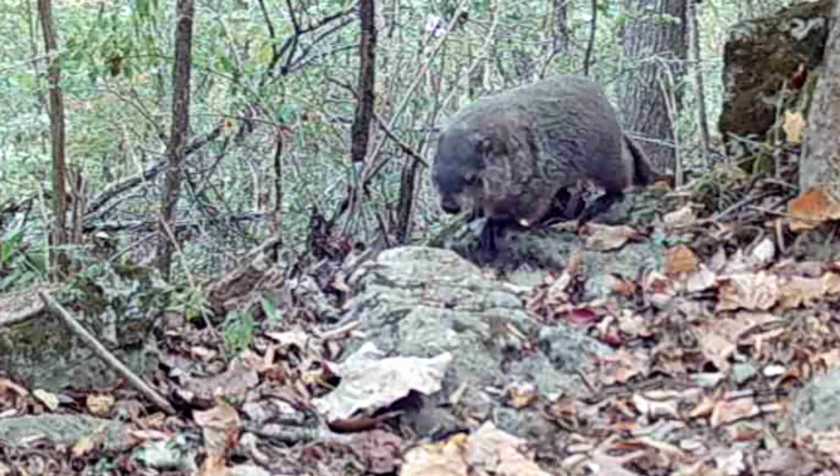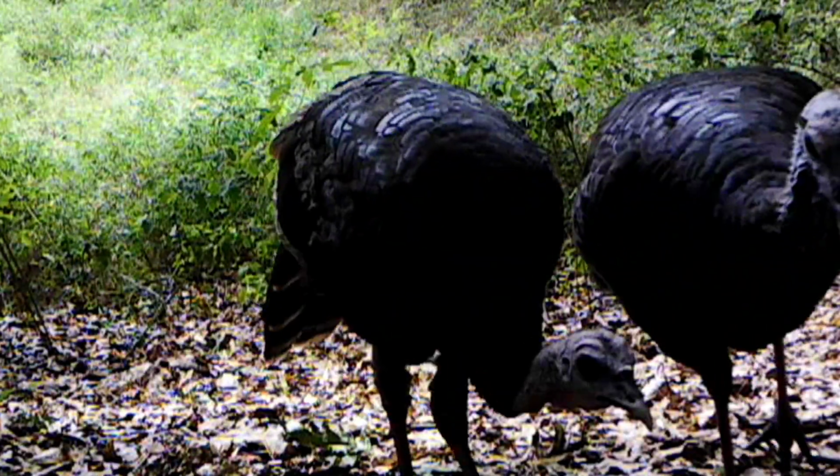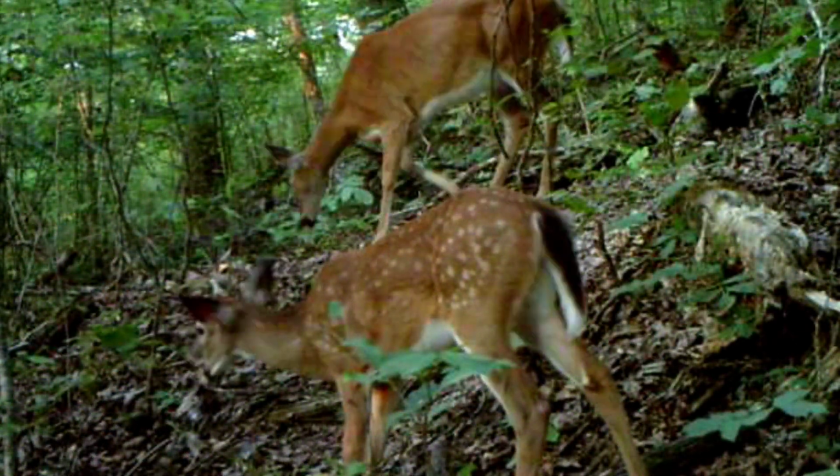Well, old Dirty Dan or Diane's up moving around looking for them acorns. And the turkey, they're wearing the pond out. And the old deer, they're in them acorns. They're eating them like tater chips.